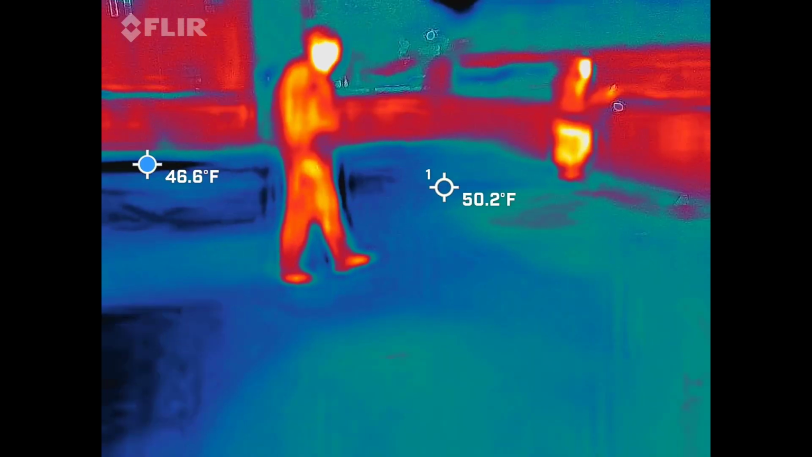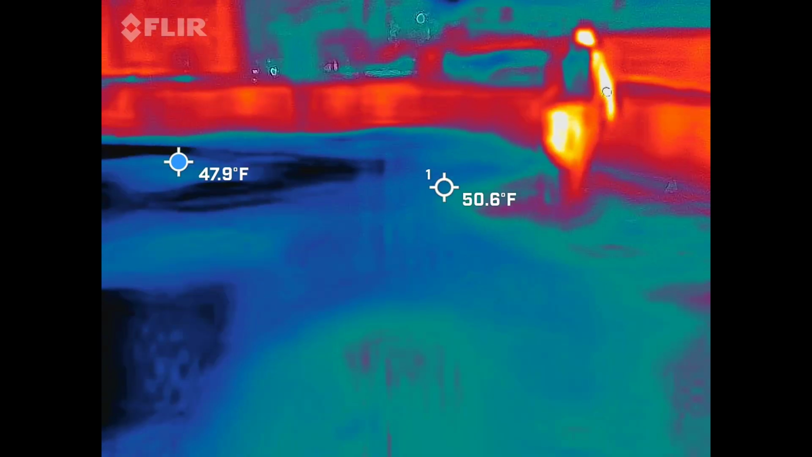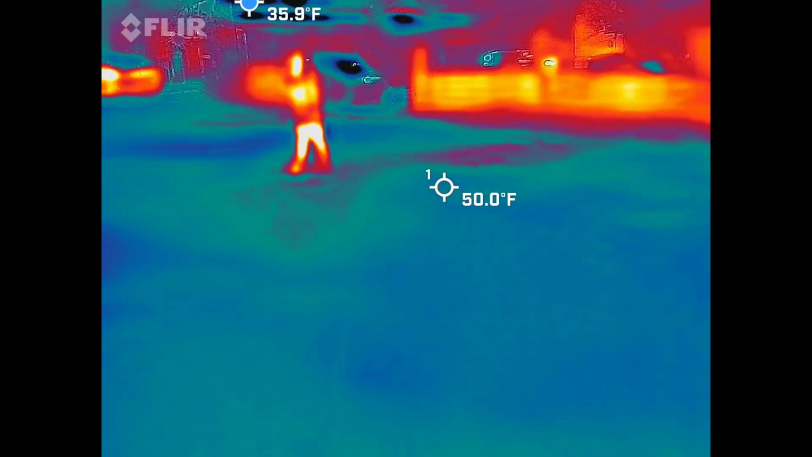Checking your EMF meter too? It went up to like a 2 for a split second. And then it said James. And then it said me.